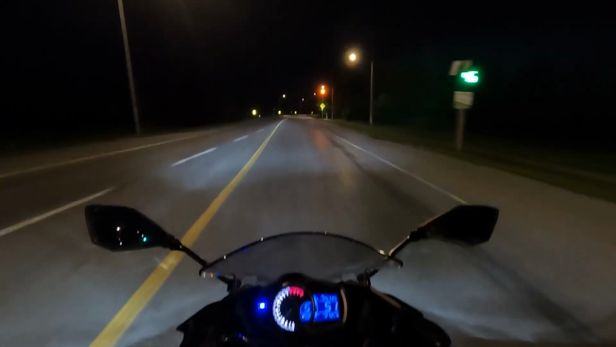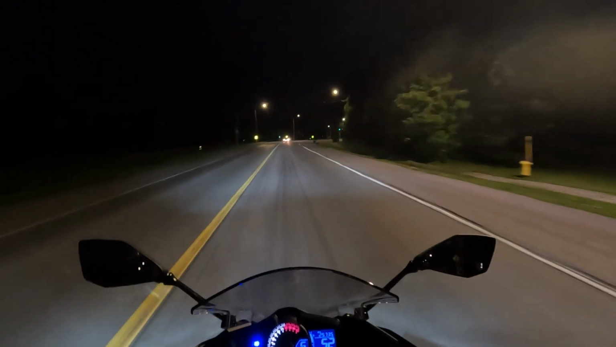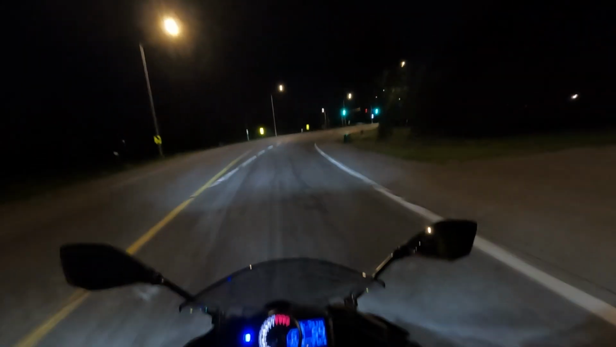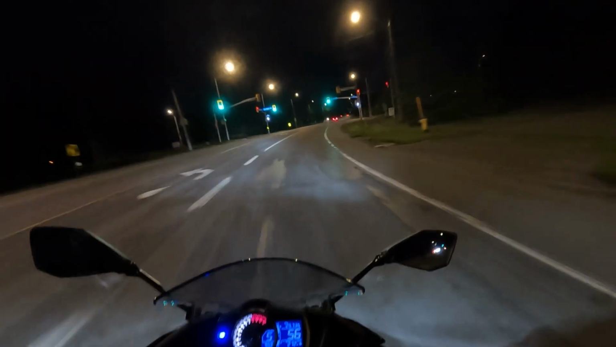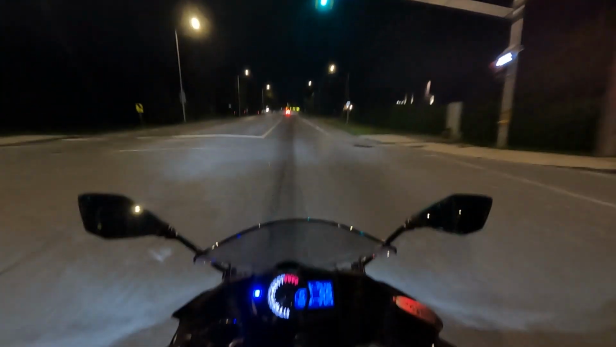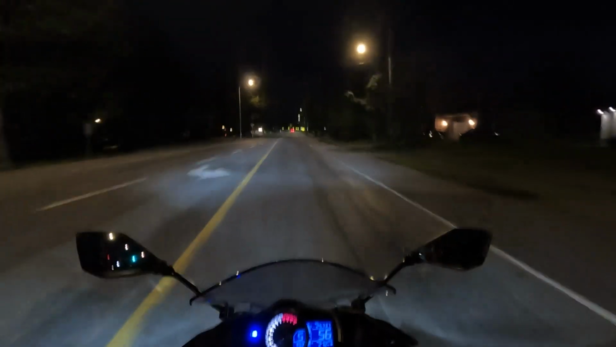My jacket ain't fully up, so I'm on the road riding like a noob with the jacket open. I actually thought to pull over to the side, zip up my jacket and keep going, but I was like, forget that, keep riding. So that's what I ended up doing, just kept riding.